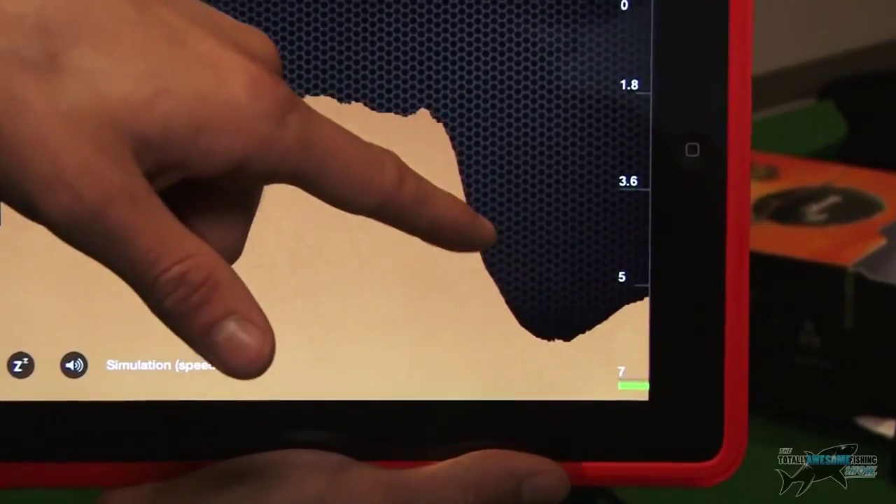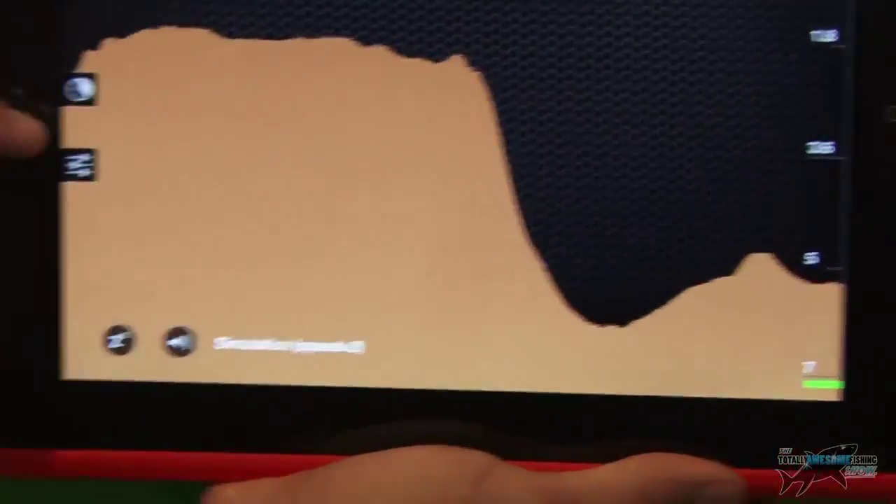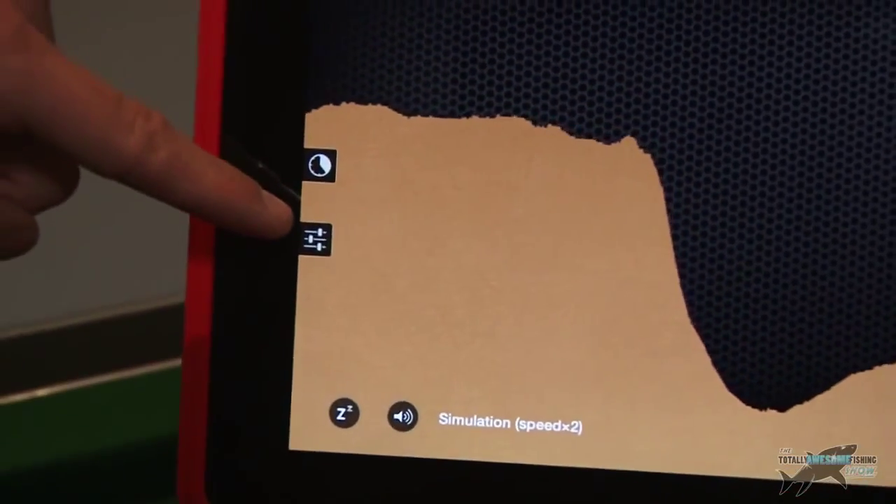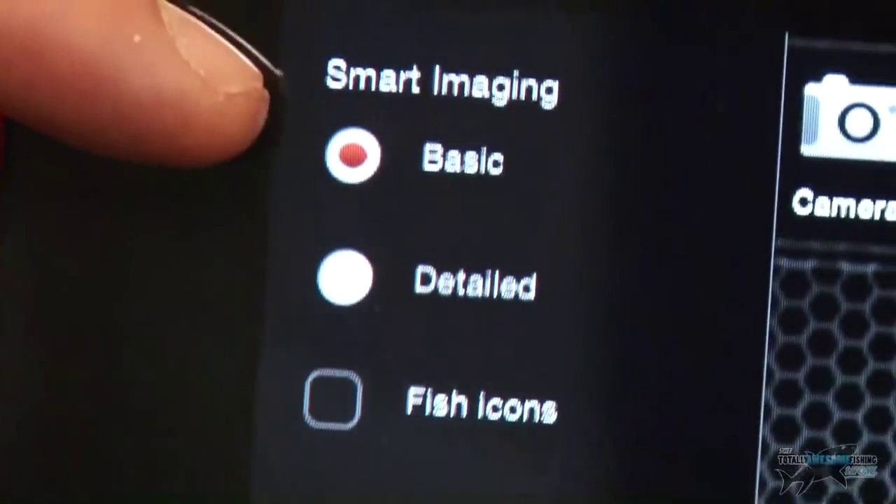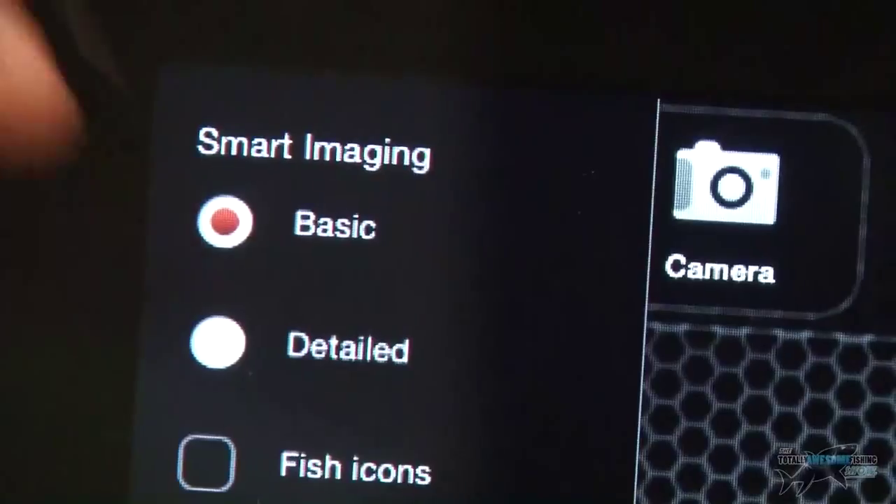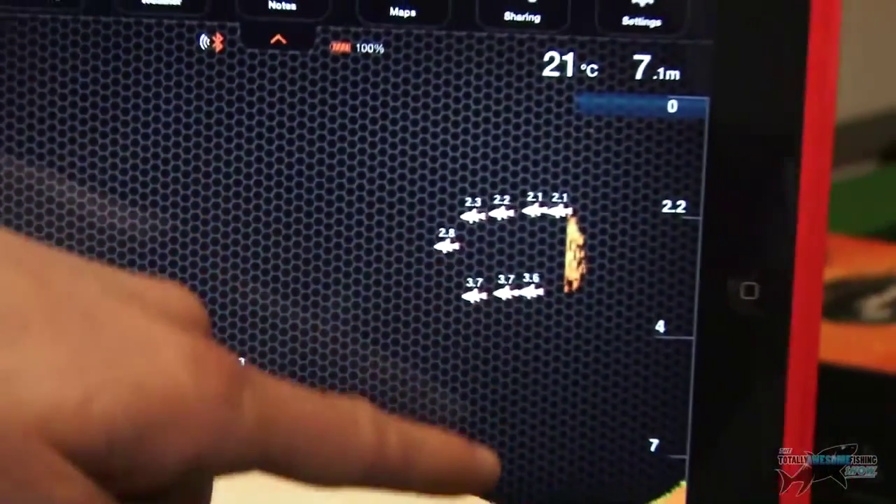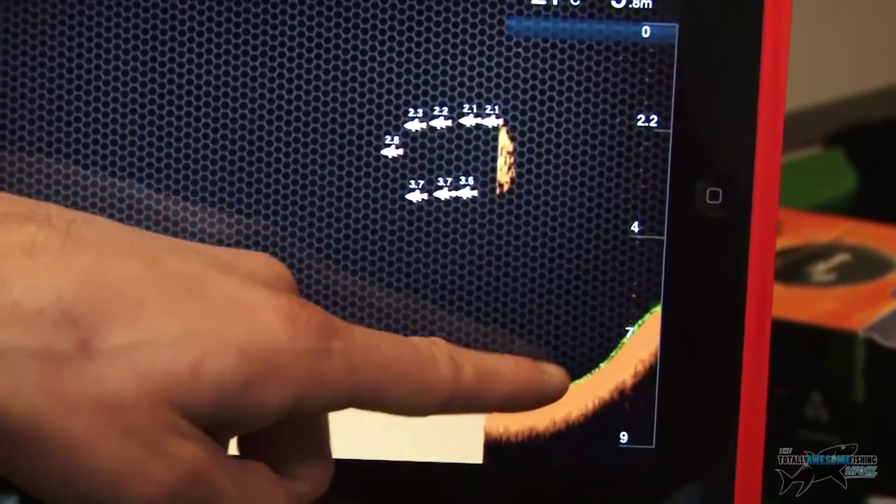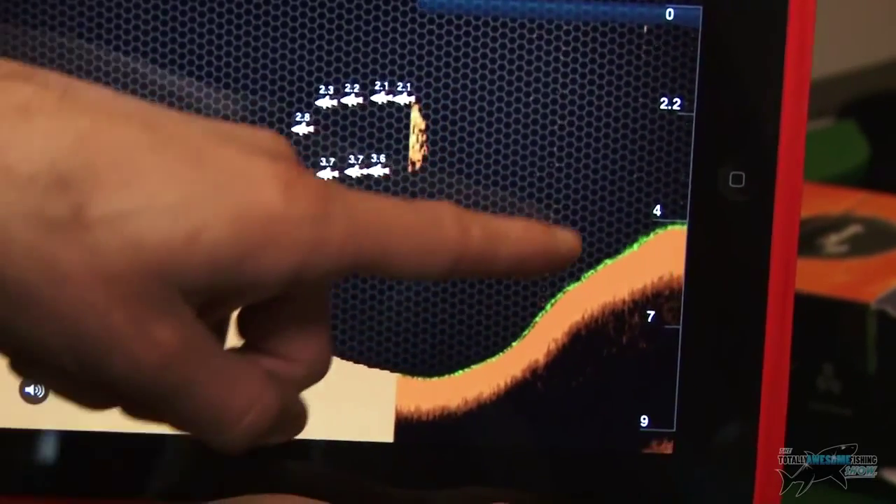What I'd like to know is the composition, and that's what's great about this. Over here there's a small kind of settings tab, and if you press that, up here you've got different settings. It's got smart imaging. I'm on the basic setting at the moment. Now it's got detailed here, so I'm going to select detailed, and instantly I can see on the sounder, look at the detail it's giving me now. I can see at the bottom there's green, which I guess is the composition of the bottom, which is weed.